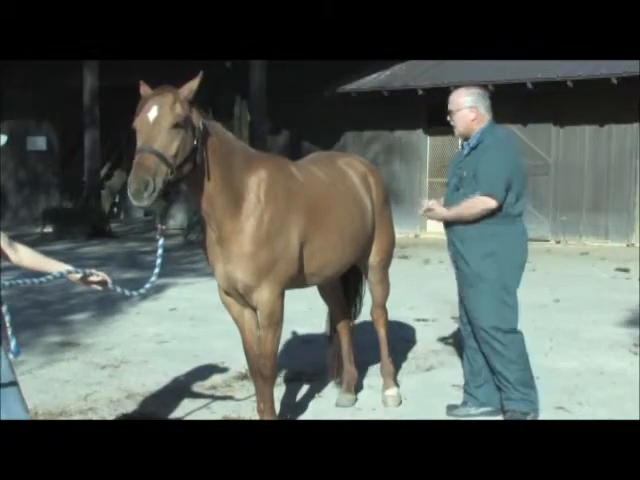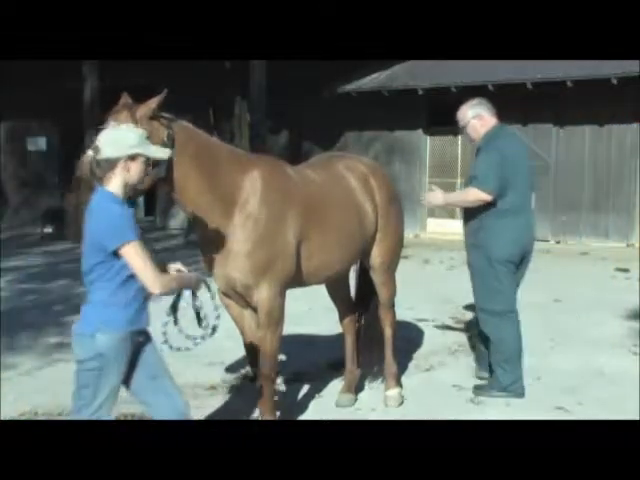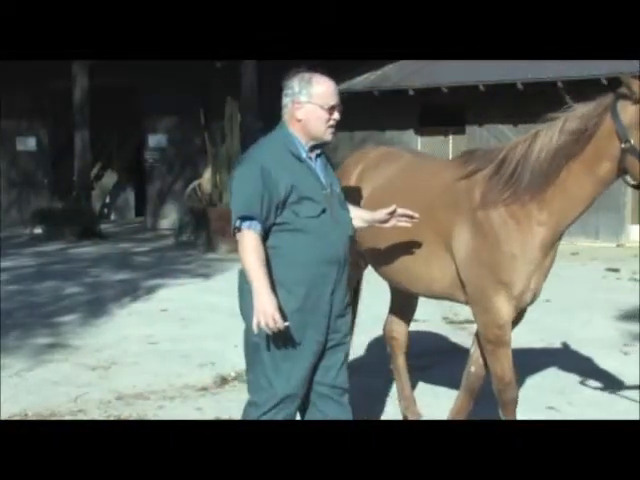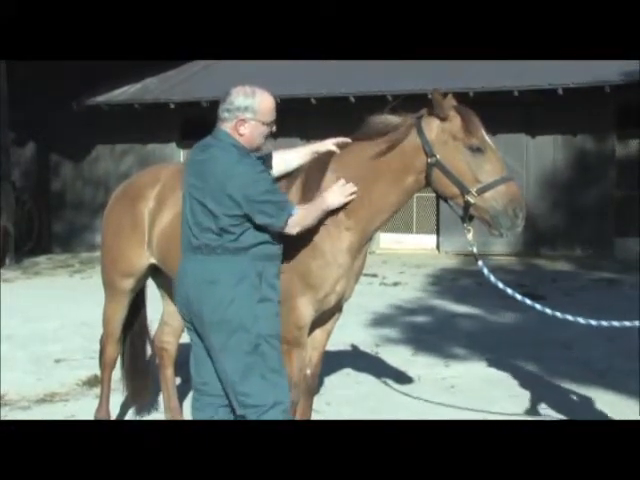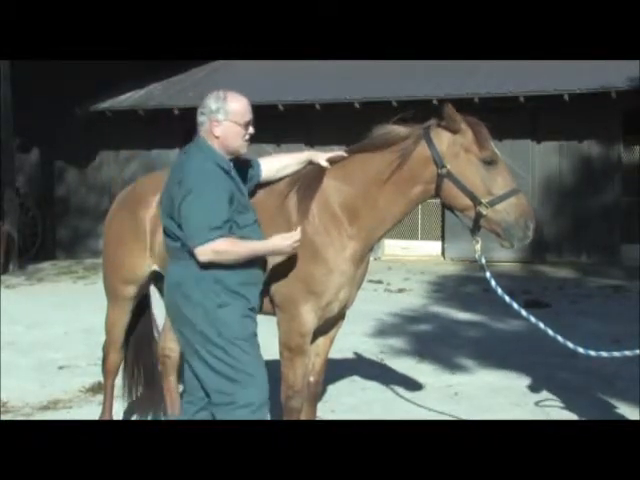He's extremely reactive. Let's turn him around this way just a little bit, or around the other way. Let's go around the other way, so we'll do the other side. We'll see if he's reactive on both sides. So as we go down along the neck here, we've got 3 or 4 meridians that come down along the neck like this. And we want to make sure that you go over all these meridians, because each one of these meridians can tell you something different.